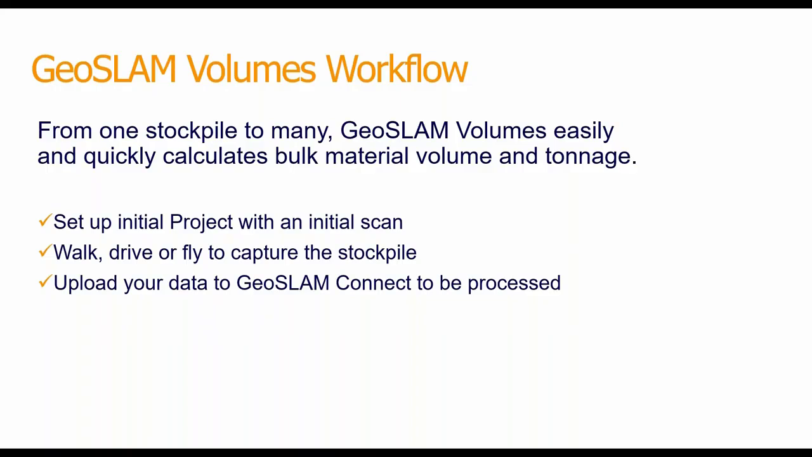So just to summarize, we have worked on a way to automate a lot of these processes as much as we can. We're in a very good position now where we can show anybody, we can demo to people how we can do it. You set up the project with an initial scan. First thing you need to do, head out, do the scan, get the control. You can walk, drive, or fly around the stockpiles.